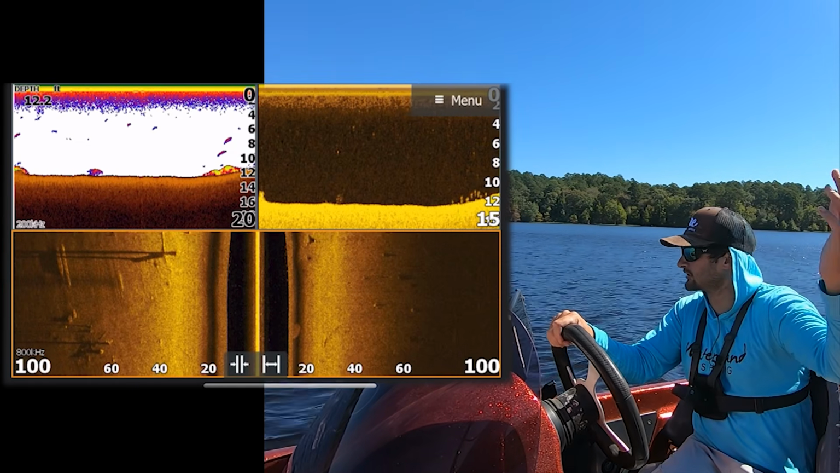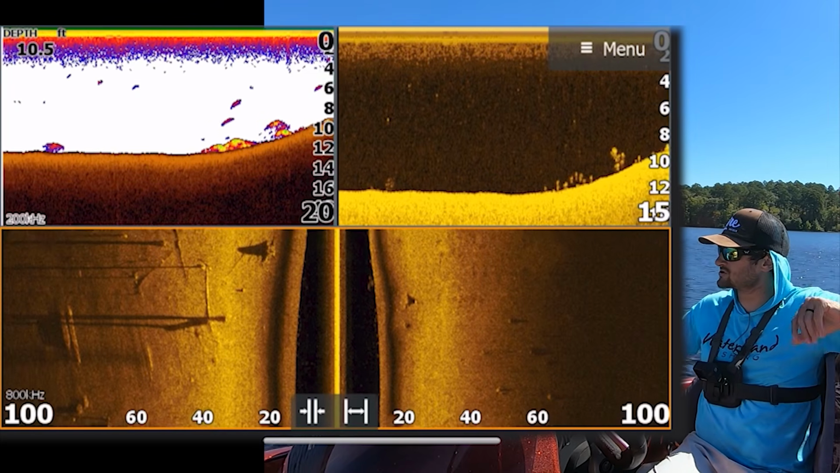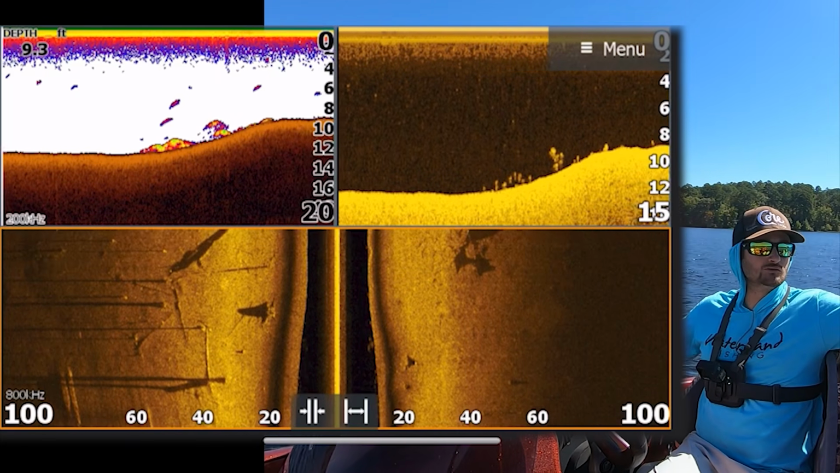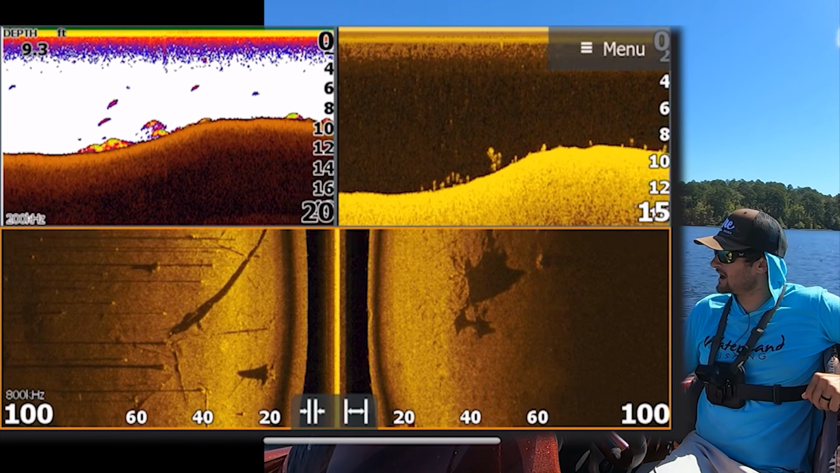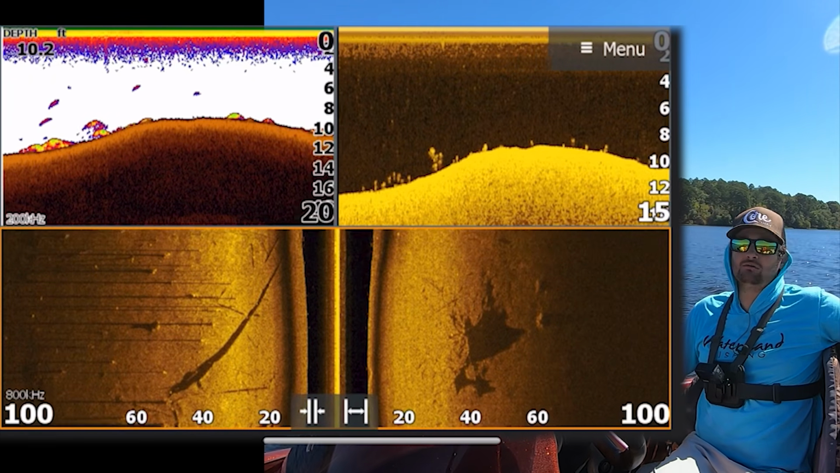There it goes, here we go. Look, there's fish right there. Those aren't big fish, they're all kind of grouped together. There they are, there's the high spot. All of a sudden it was 12 foot, now we're at 8 foot. There's some logs up there, you see that brush to the right, and there are a lot of fish there right now as you saw.